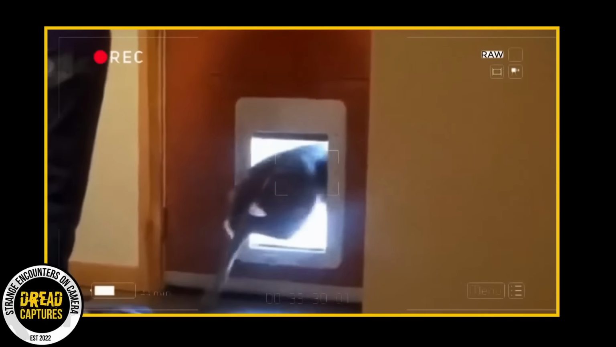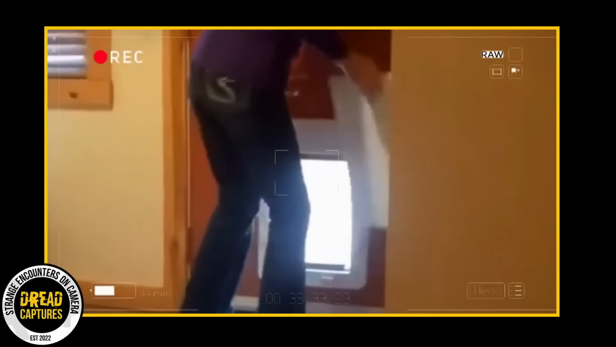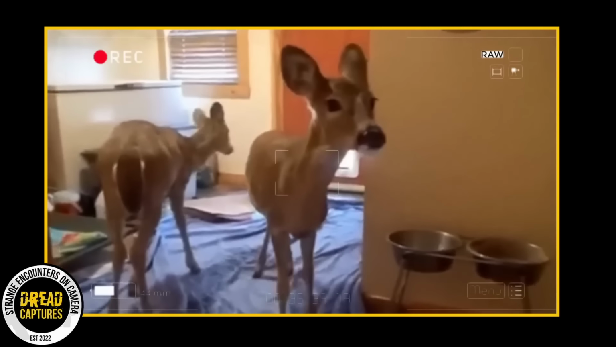Now this is a cute story, but if it were me, I would be thinking, well, a deer fit through there. I wonder what other animals can fit through there. I might have to block that at night. Anyhow, pretty cool story.